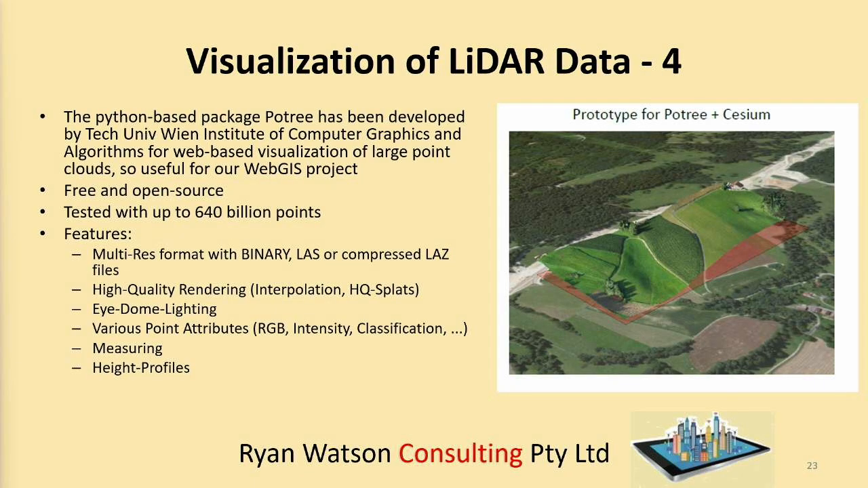Fourthly, the Python-based package Potree has been developed by the Institute of Computer Graphics at the University in Vienna, Austria, for web-based visualisation of large point clouds, so it's useful for our WebGIS project. It's free and open source, and it's been tested with up to 640 billion points. Features include a multi-resolution format with binary LAS or compressed LAZ files, high quality rendering, eye-dome lighting, various point attributes such as RGB, intensity and classification, measuring, and height profiles. I've had a quick look at that, so I'm not fully aware of all it does, but it seems pretty good.